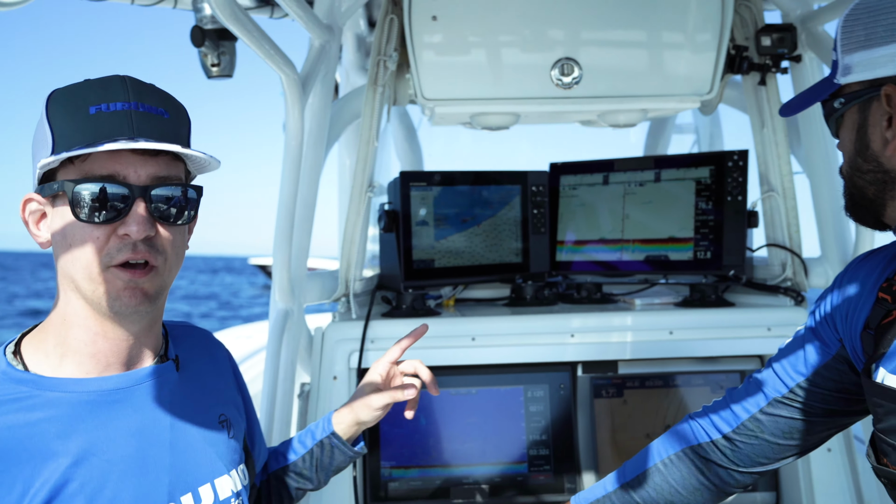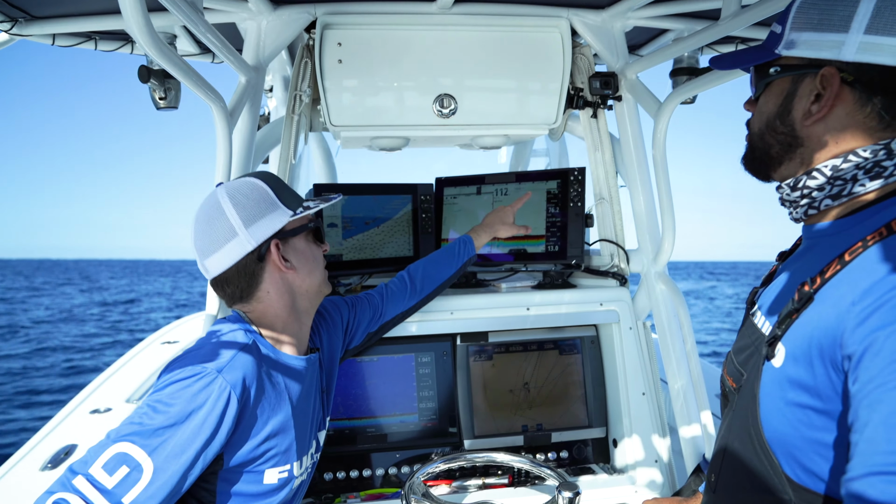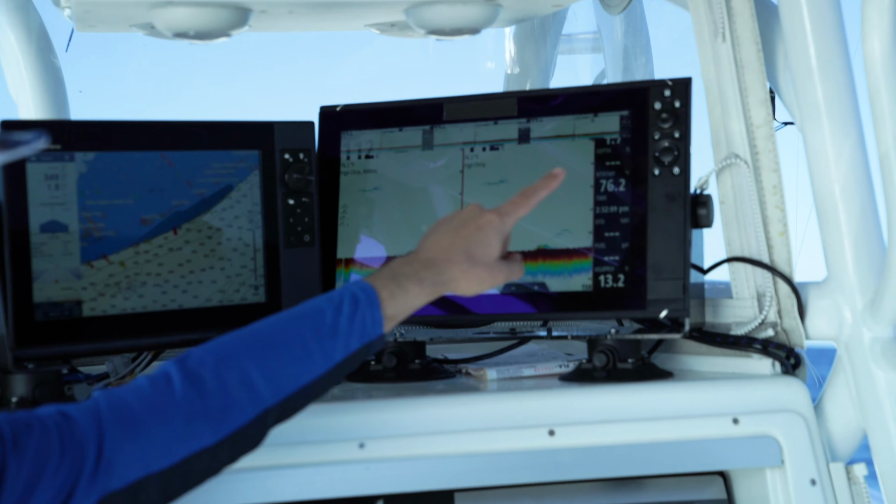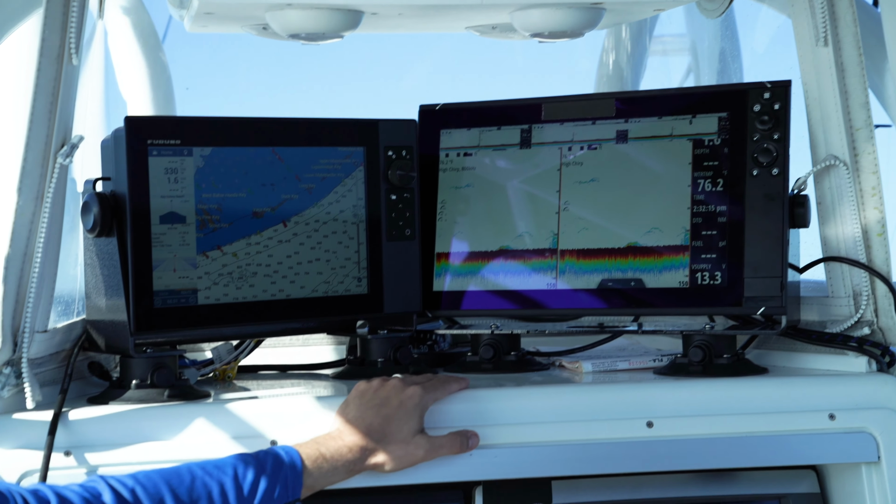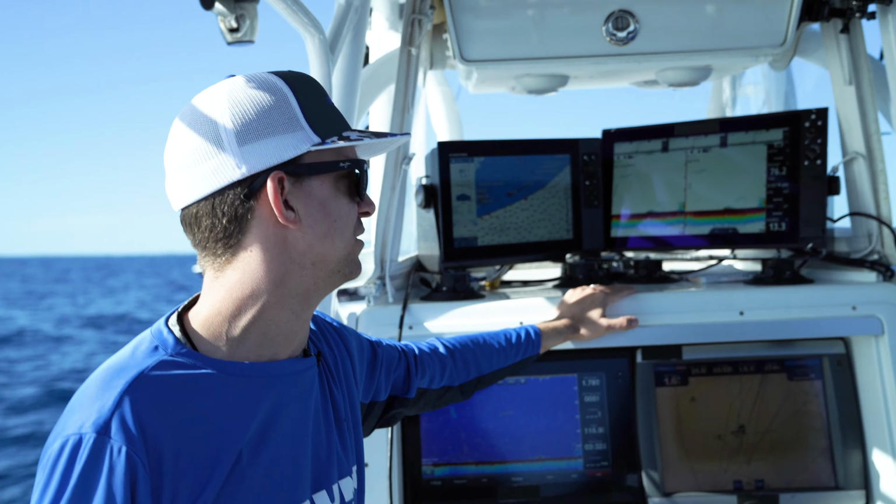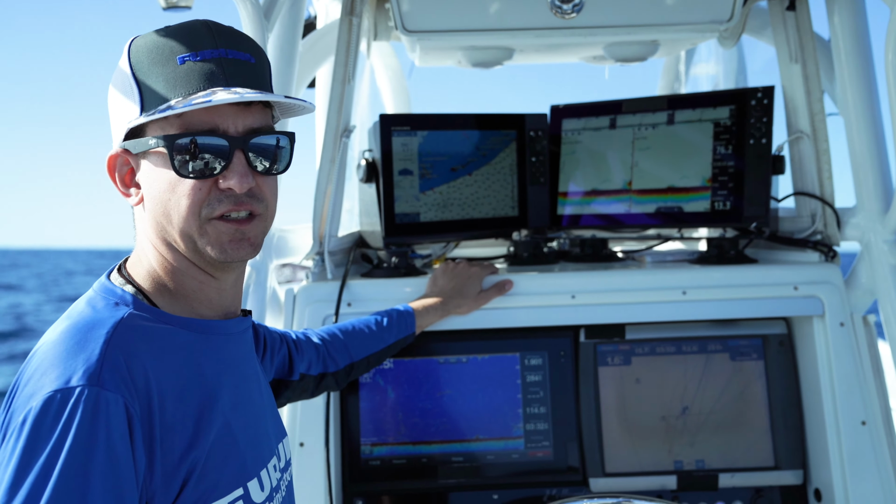Now, the other thing we noticed, and it's done this about 3 times now, is the screen glitchiness going on up here. It's duplicating the same screen and putting it in these little boxes up at the top. We're not quite sure why. It started doing it this morning, and it's been getting more and more frequent, so we don't know what that means. We're going to have to screw around with it when we get back to dock and see if we can fix it.